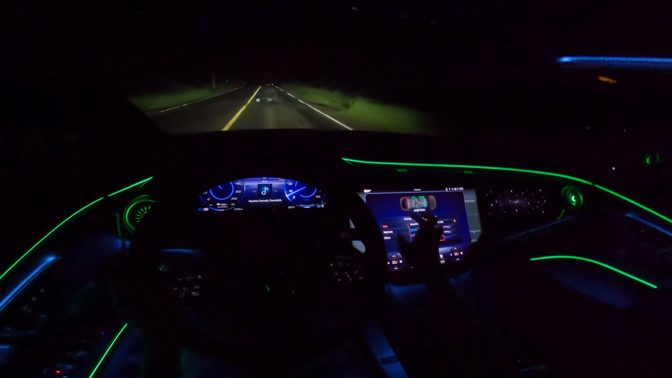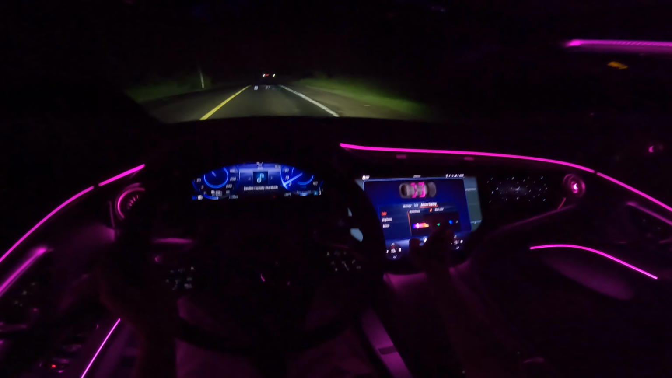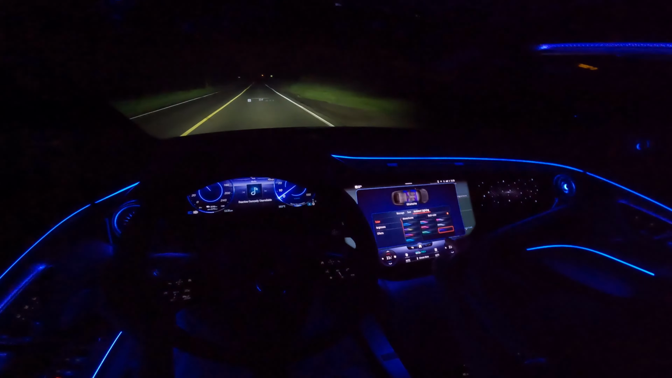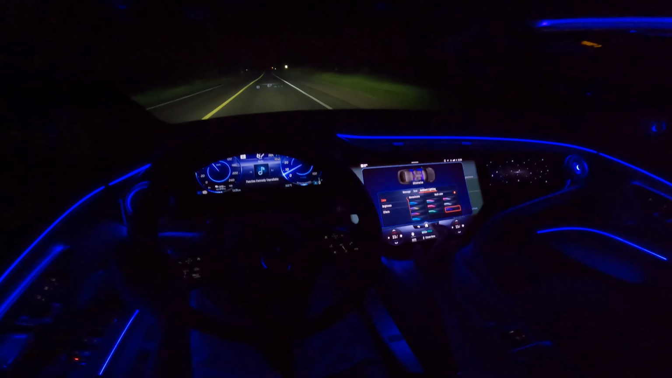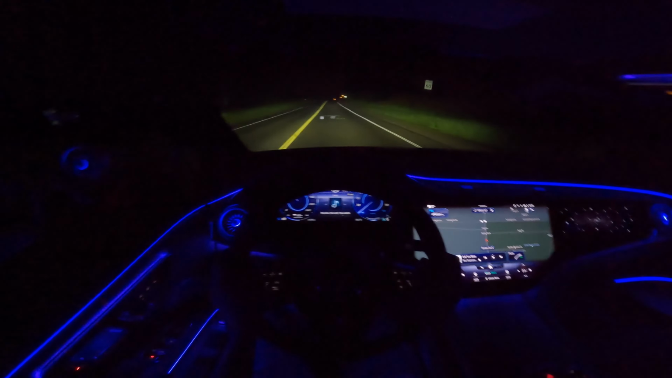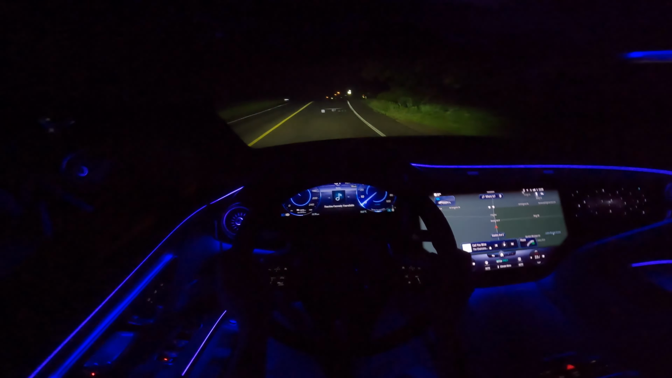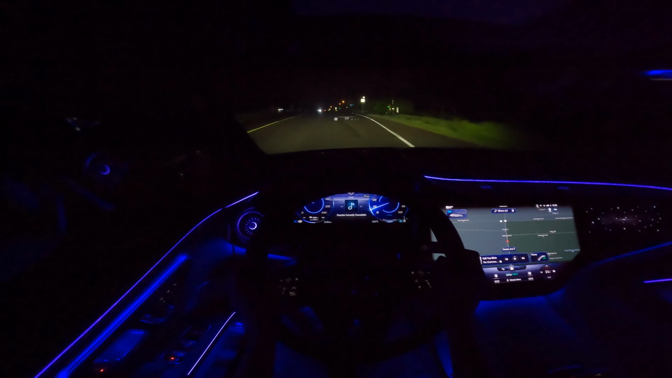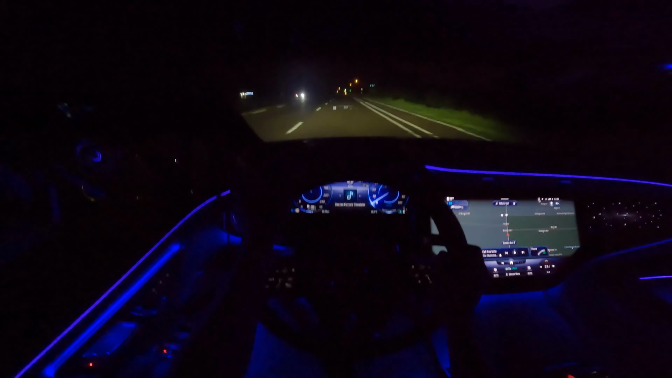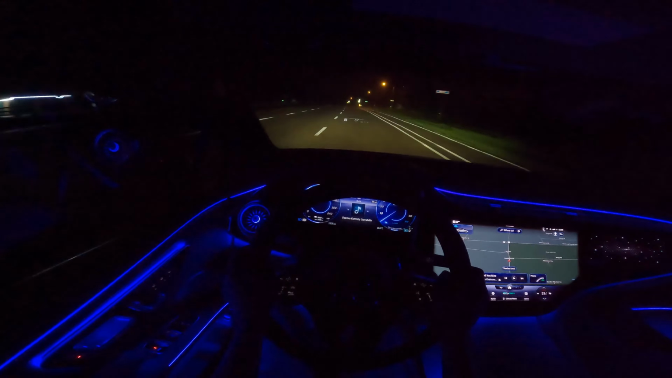As you can see, and of course we can also go for monochrome, so we can have it all pink, purple, or whatever you prefer. But let's go back to this one, ultramarine, because it just looks the coolest on camera. As you can see, the high beams are still on, but the car is tracking the car in the opposite lane and turning off the individual LEDs.